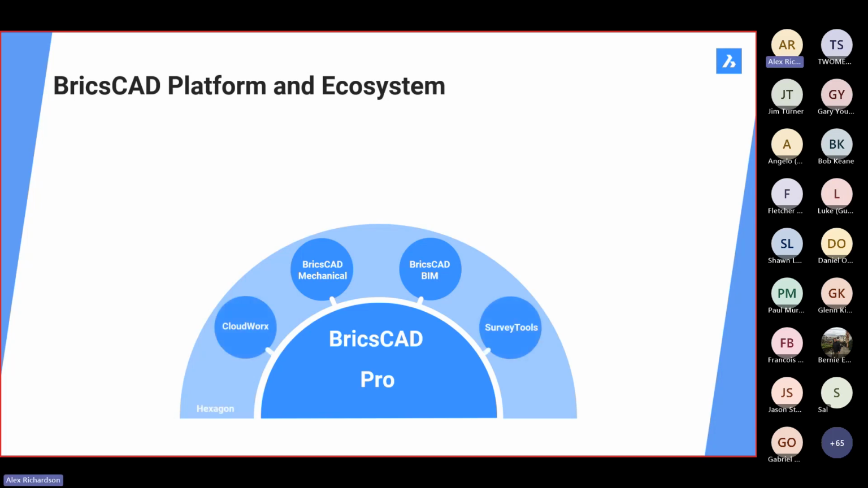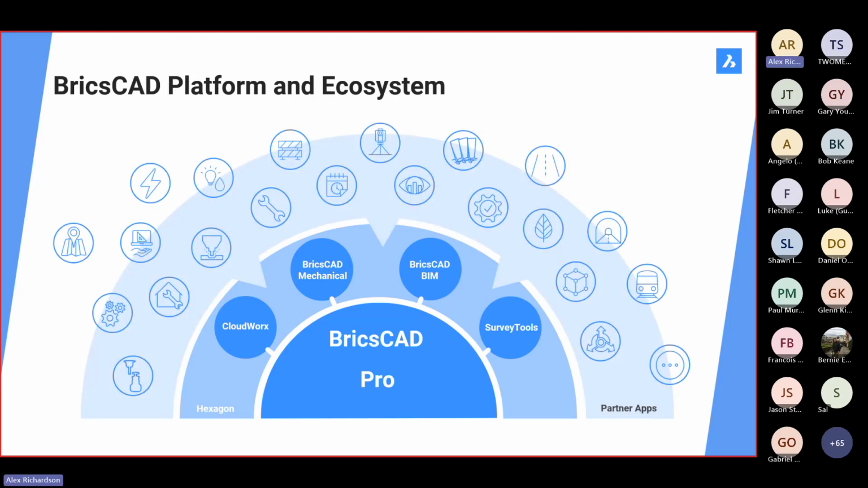It also integrates seamlessly with the wider Hexagon portfolio of apps, including CloudWorks for scanning, survey tools for microsurvey, and other exciting Hexagon solutions. And BricsCAD Pro also features advanced API technology, expanding the value of BricsCAD via an ecosystem of partner developers. Our current BricsCAD partner apps span a large variety of applications, such as buildings, civil infrastructure, process, and discrete manufacturing.